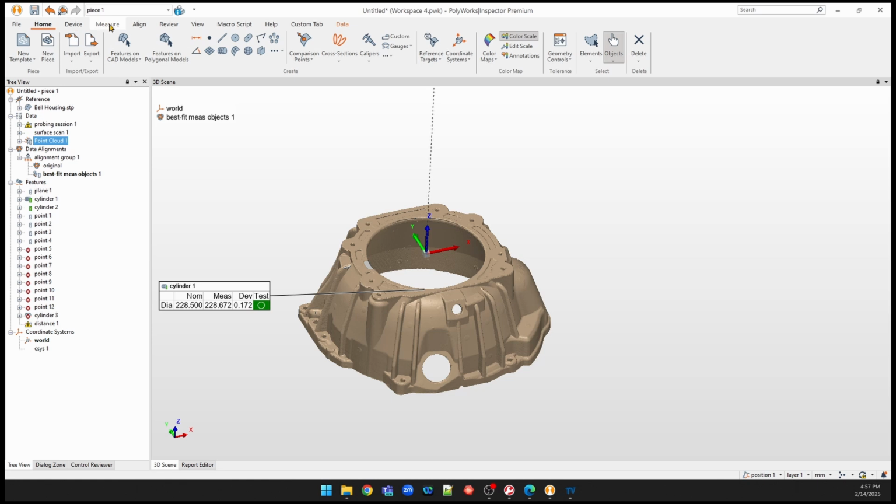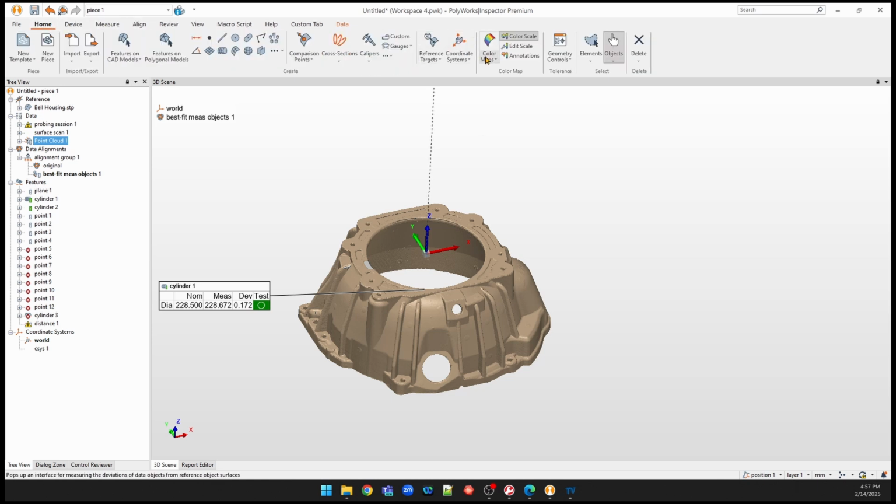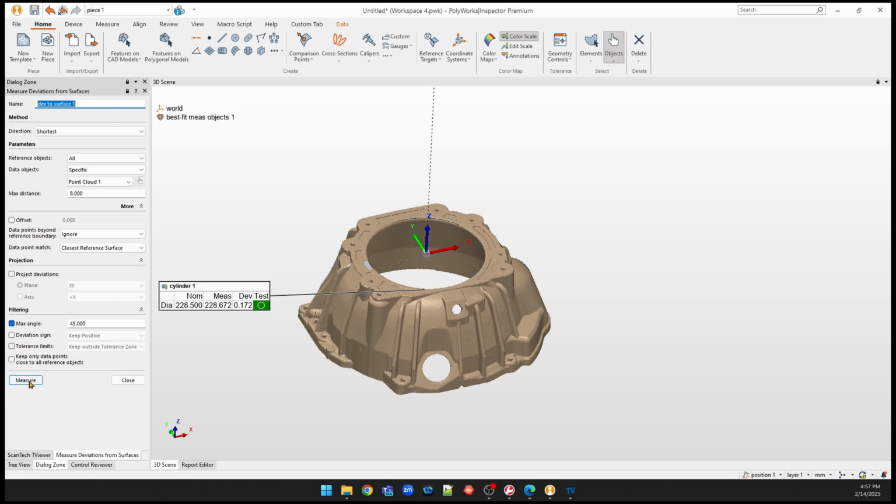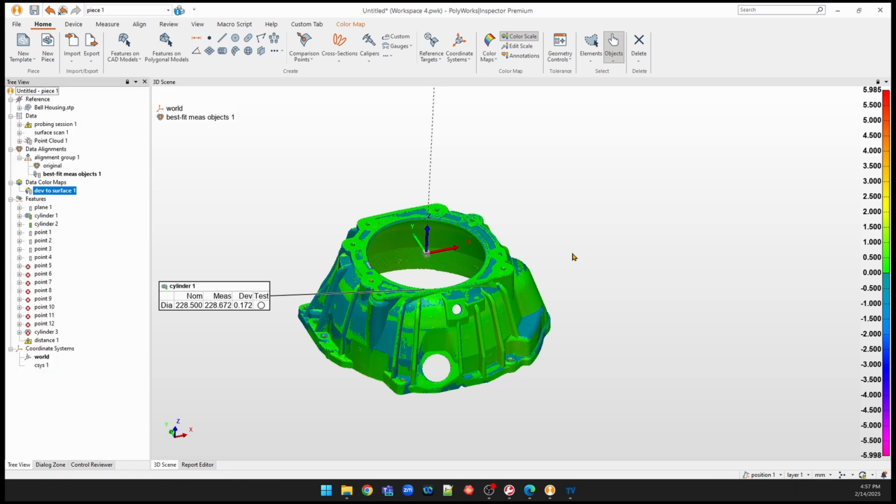With all that scan data, one of the first things we like to do is a heat map. Just run this, and this will basically tell me my quick deviations between my actual part and my CAD model. And of course, now we're back into doing everything we love in PolyWorks in terms of setting dimensions and tolerances, everything we're familiar with.